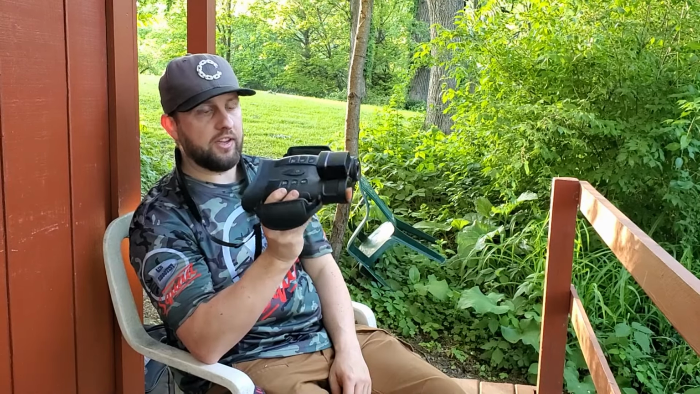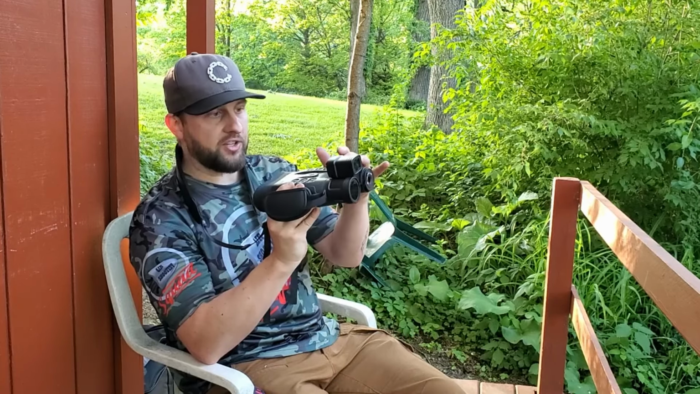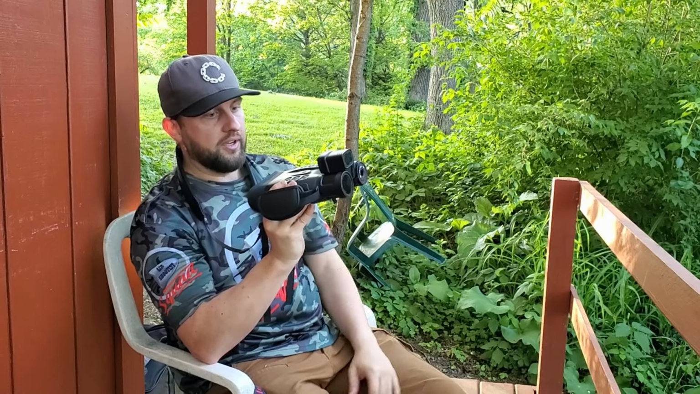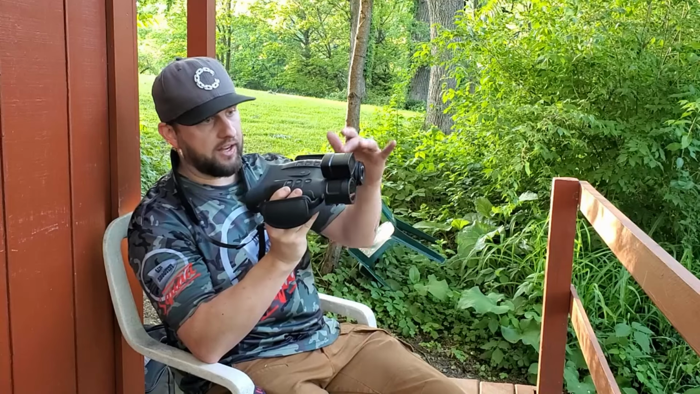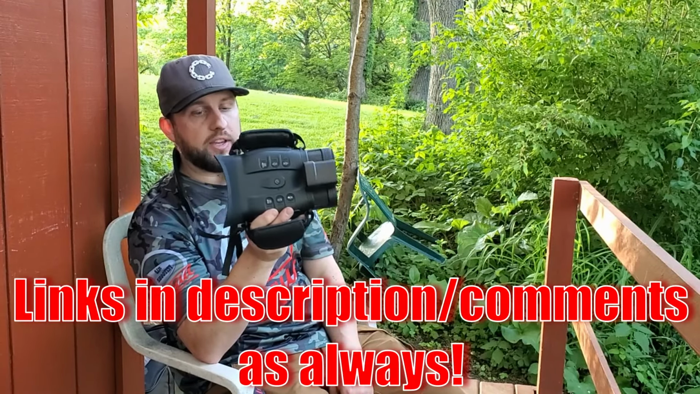I like this thing. I'm going to continue using this thing in lieu of my optical binoculars, which I just bought, and I wish I didn't because they don't have a rangefinder, and this thing does, and it can see at night. So I think it's a better option than a lot of optical binos if you're looking for something that can see pretty well out to a pretty good distance and have night vision and have a rangefinder.